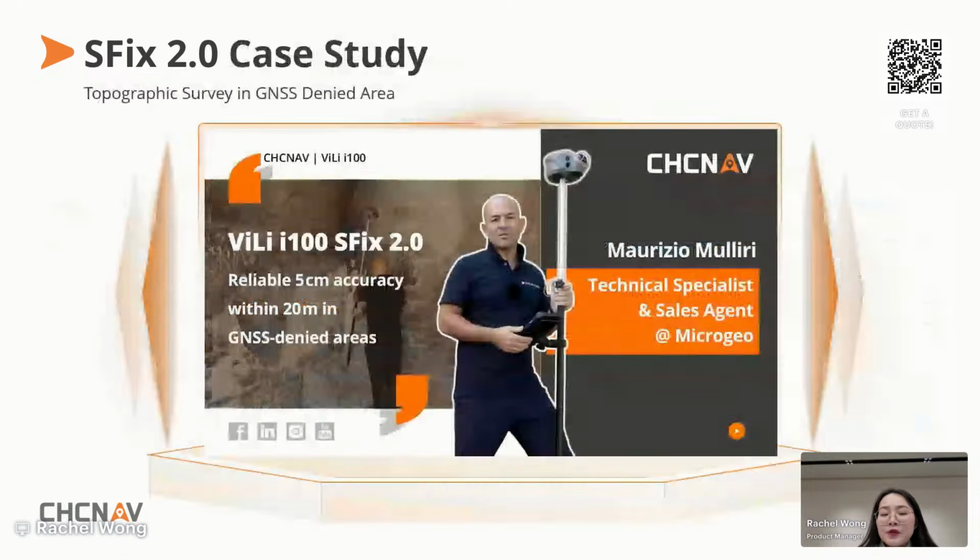Here is a case from our customer in Italy. A topographic survey in a fully GNSS-denied area. Normally, this would require switching to a total station. With SFix2, the survey was completed directly, efficiently, and accurately.